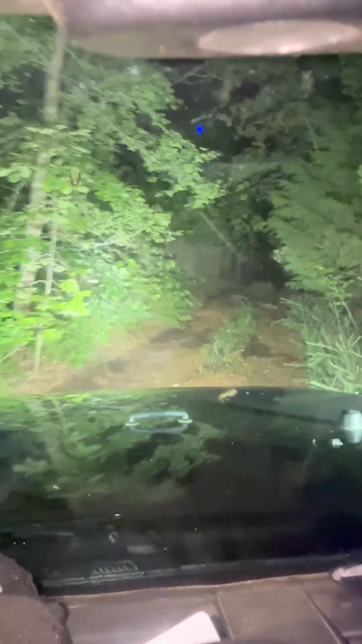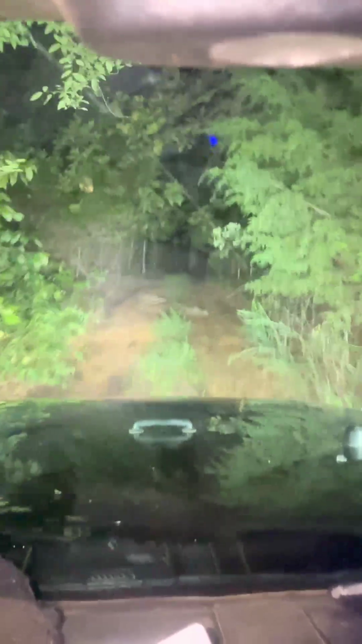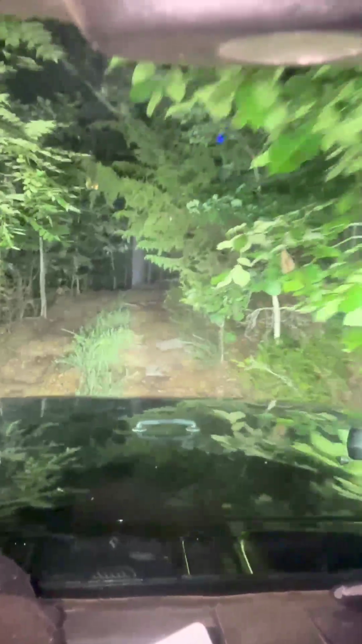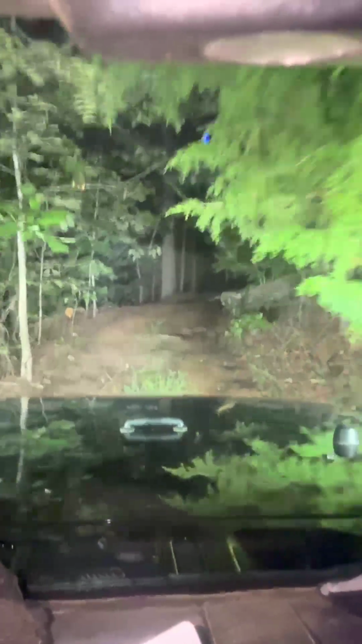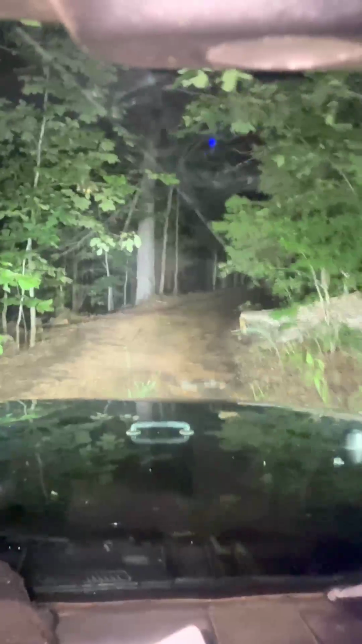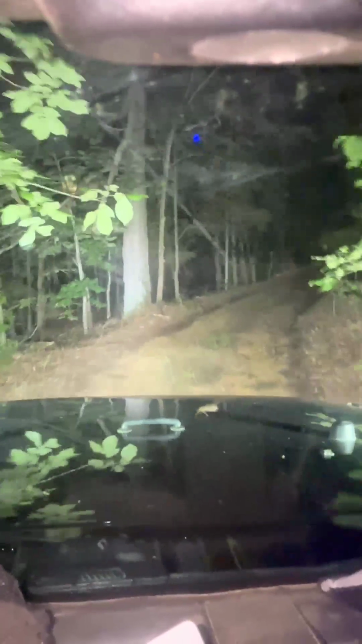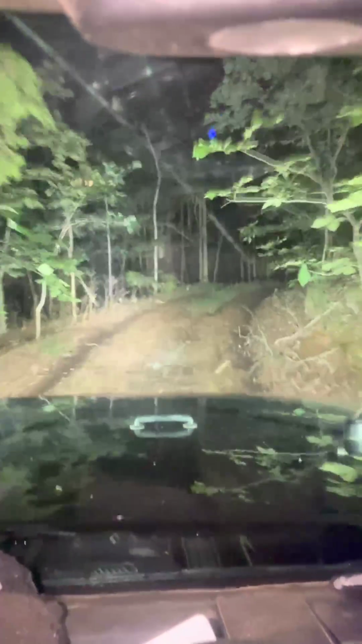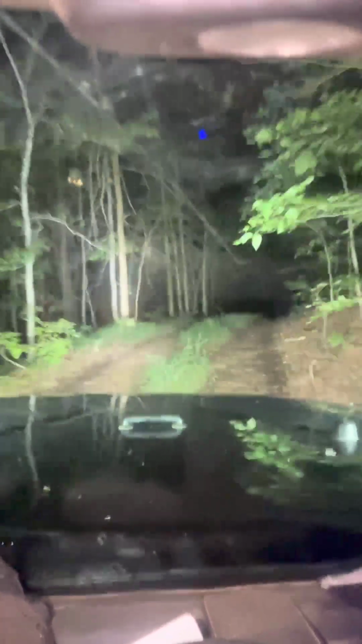I haven't got all my lights in the front on. I've just got my sides and my front bar and my headlights. I haven't got my bumper lights or high beams on. But it's just a pretty little drive out of here. And kind of steep too.